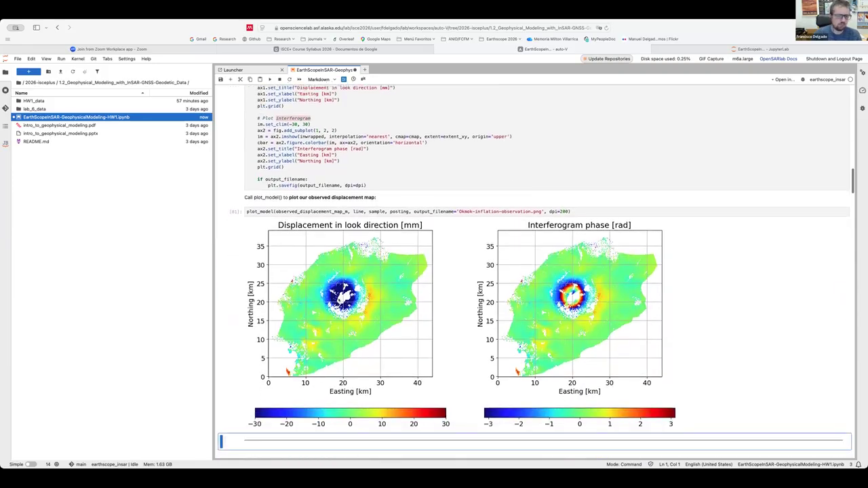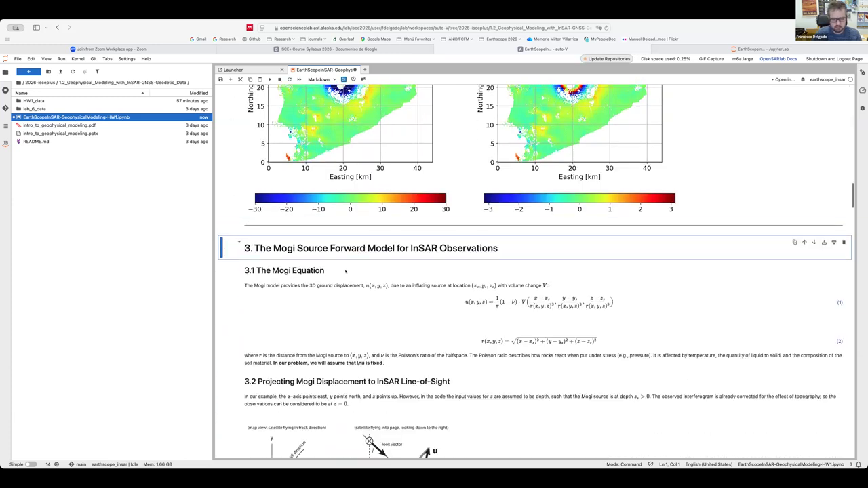What is clear from the example is that the ground deformation signal looks kind of circular. And that is a strong indication from a qualitative point of view that this signal can be explained by essentially a pressure source that is kind of symmetrical. And that's why we use the Mogi model. So what is the Mogi model?